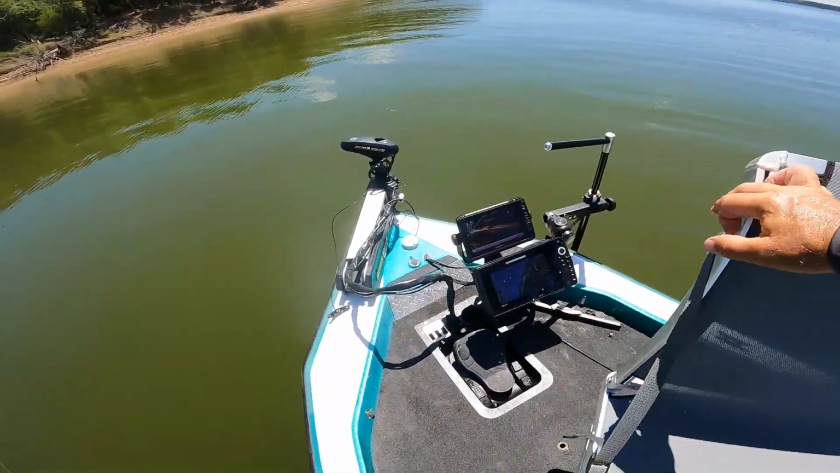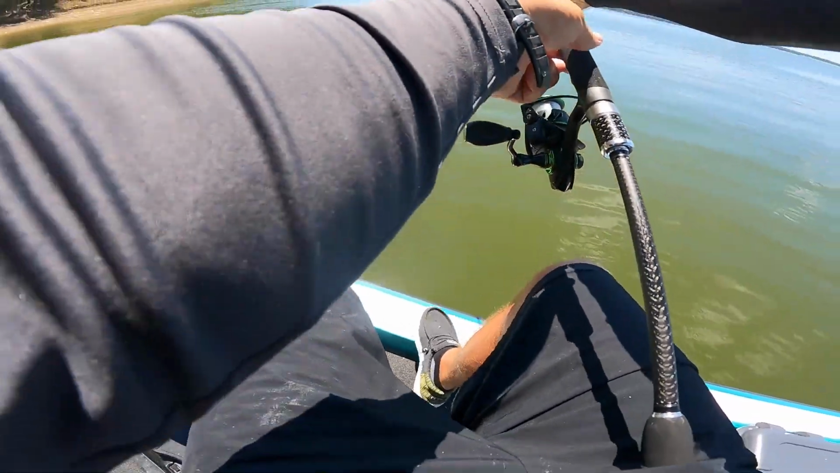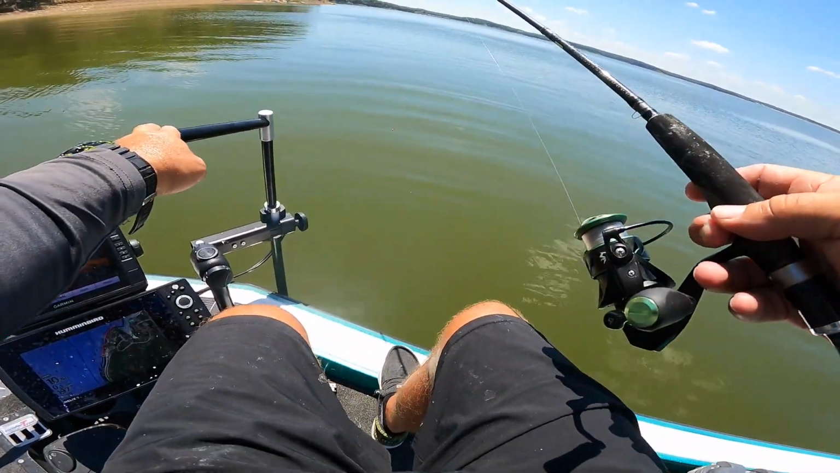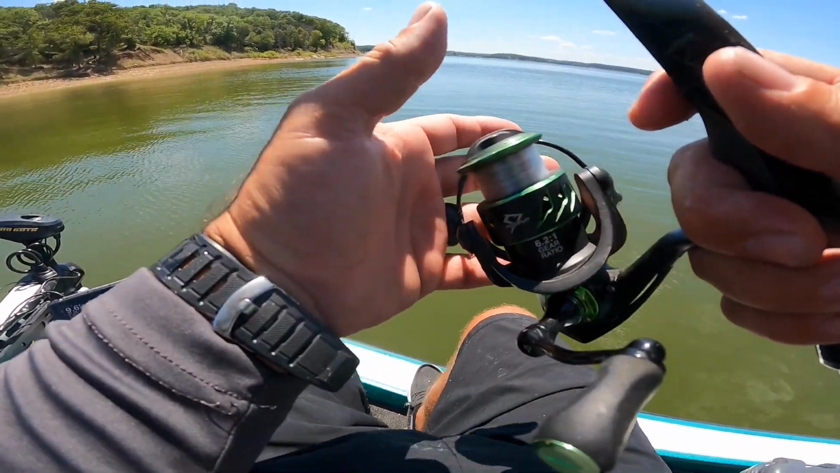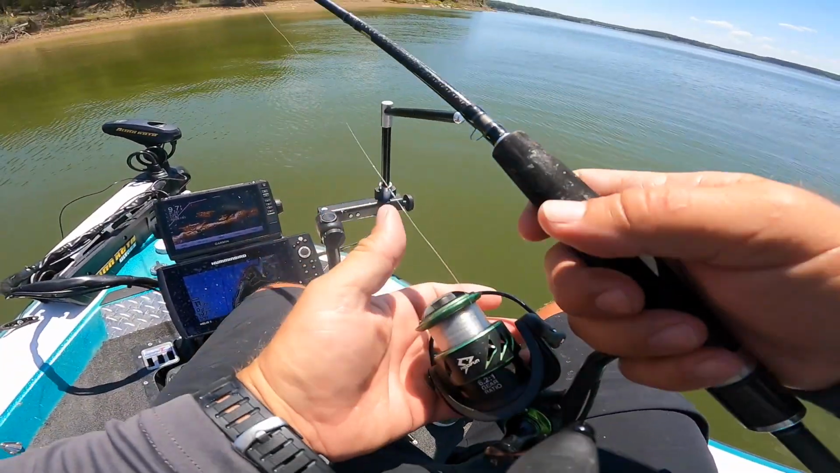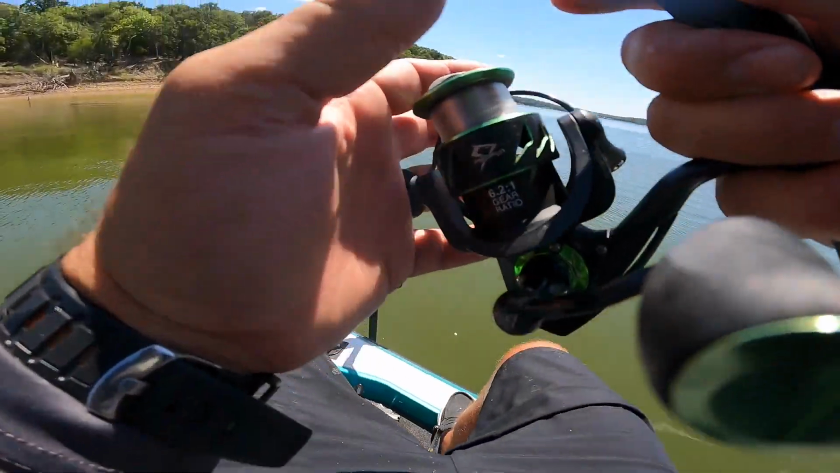Millennium Pro seats. These things are freaking amazing, comfortable. All right, look at that. You guys, I'm having a ball. Y'all should come with me. Y'all should be out here with me.